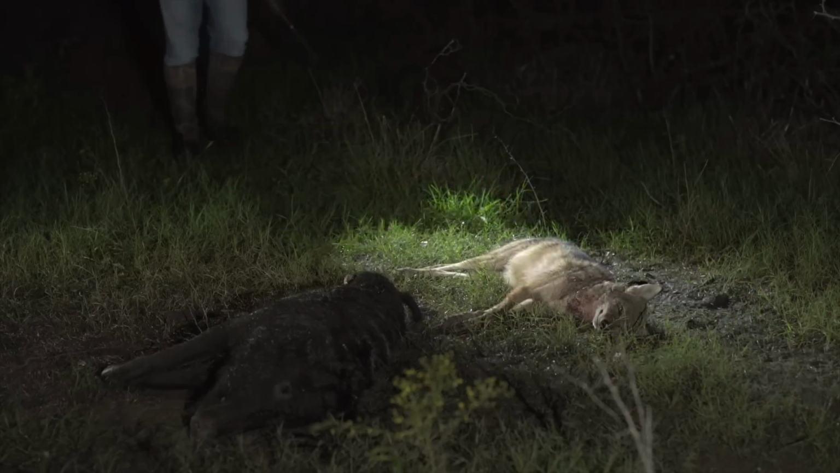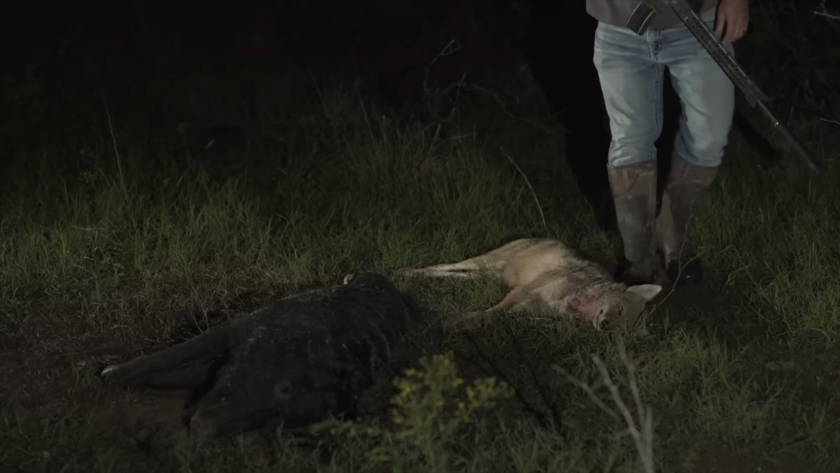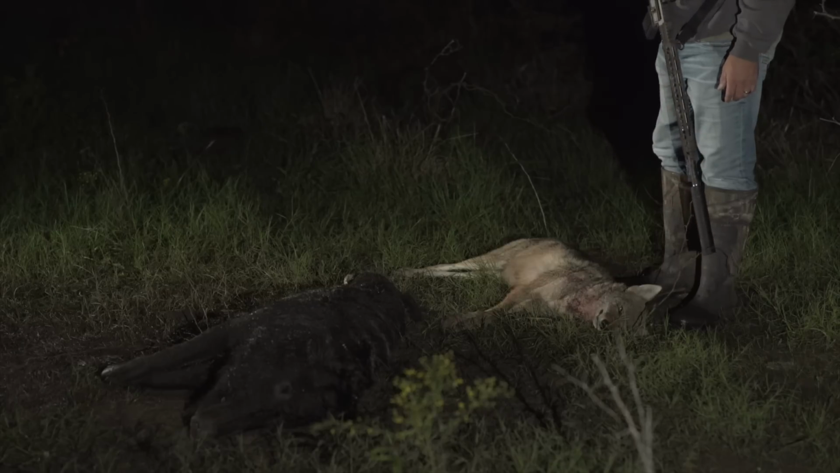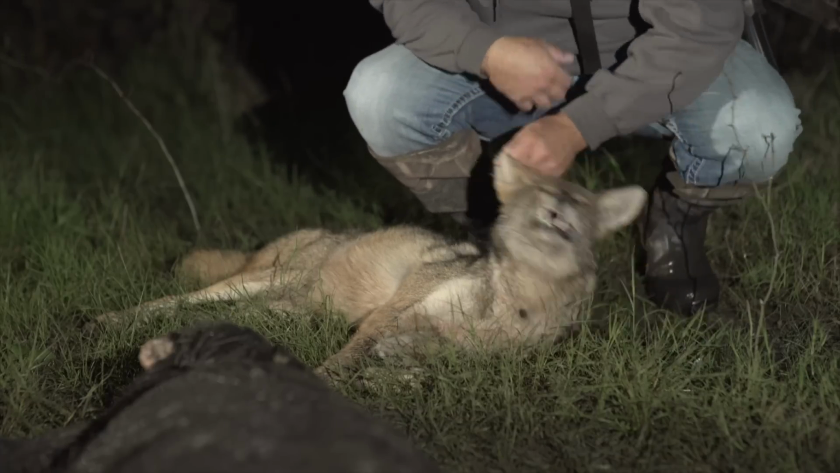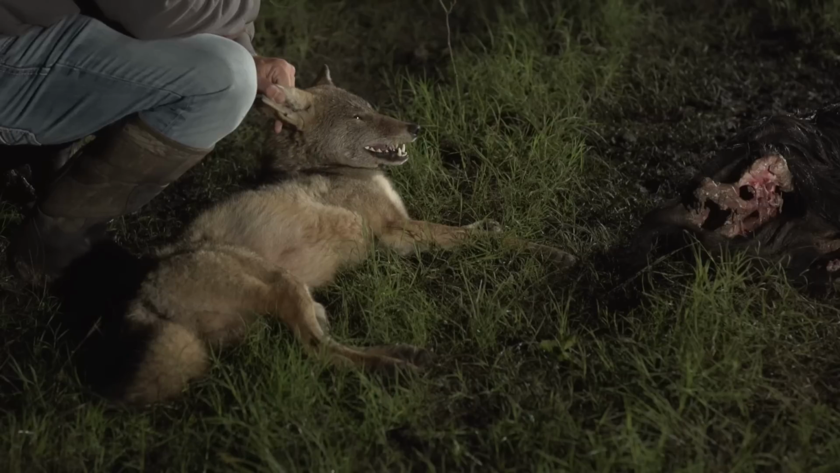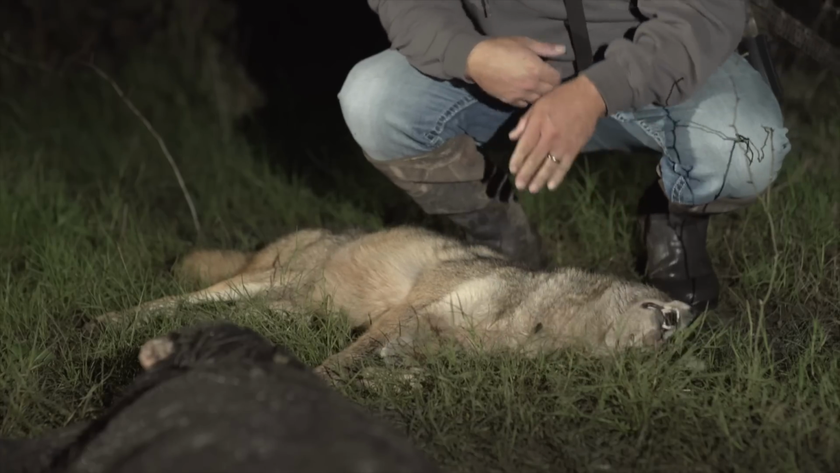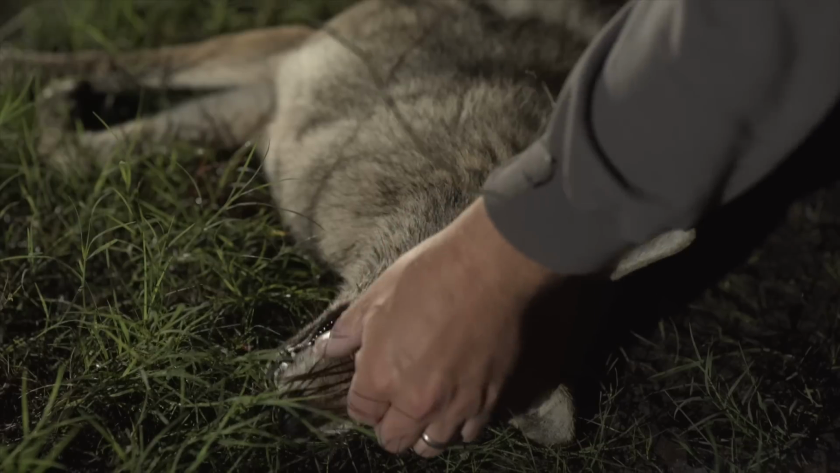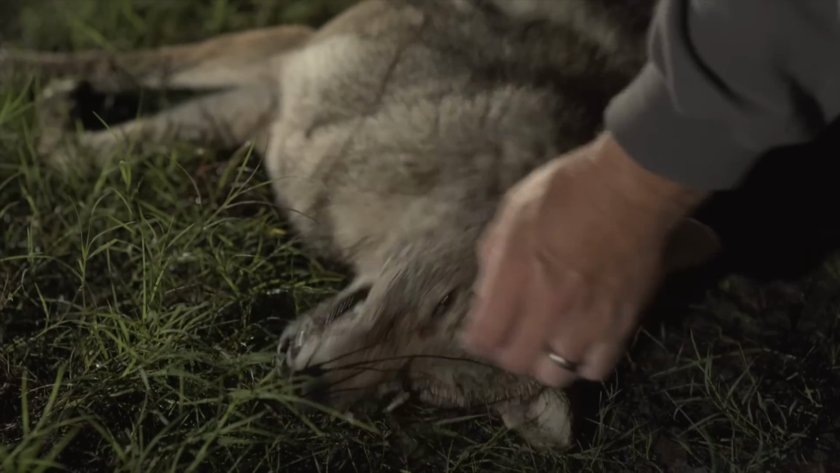This was a special moment, being able to finally put my hands on this coyote. After such a long history with him, it was finally over. Finally. Oh my gosh, that is a big coyote. No wonder you were so hard to kill. You've been around the block a time or two. Out of all the coyotes we've ever killed, this one ranks at the top of the list as the hardest to actually kill. And the chase that finally got us there is one I'll never forget.